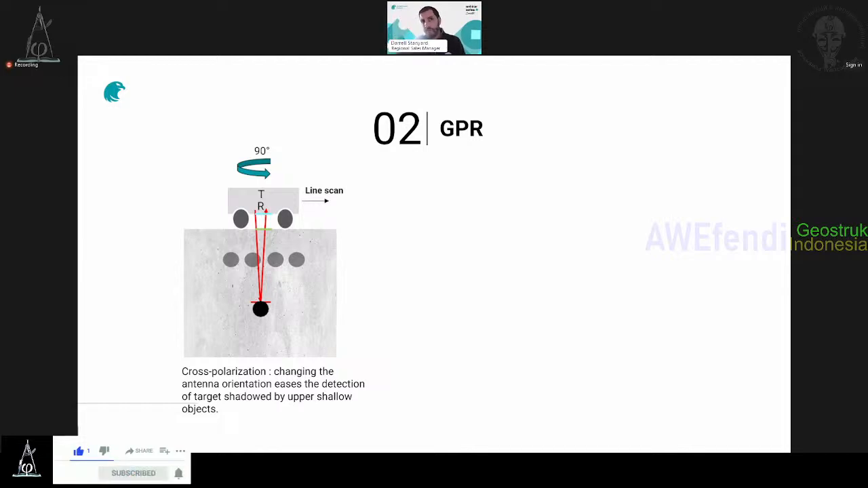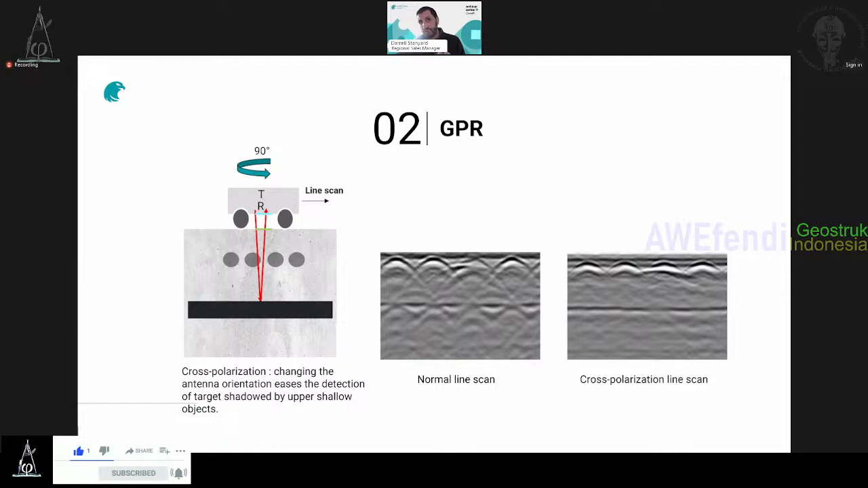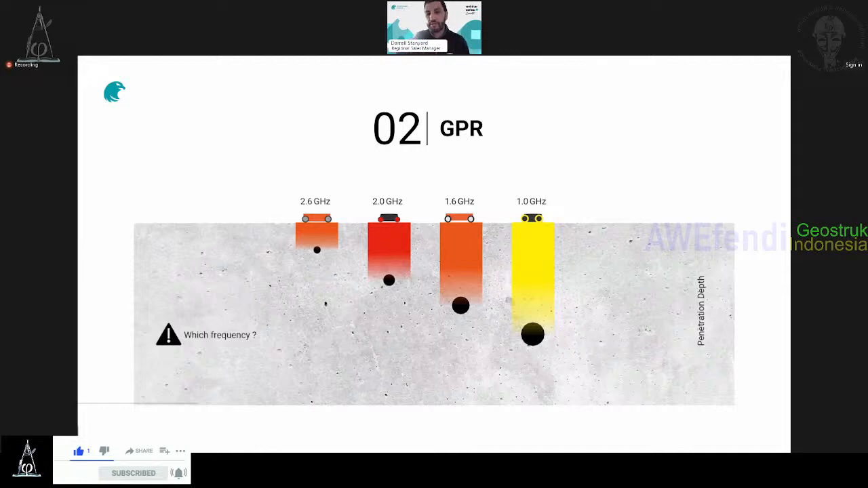So here, I give you an example of super clean data that we have from our sensors. Here, a typical tendon, so PT duct, that you cannot see with the normal line scan. If I cross-polarize, I see really better. Okay, this is called cross-polarization. That's cool, that's nice. I have my antenna. No, it's not finished.